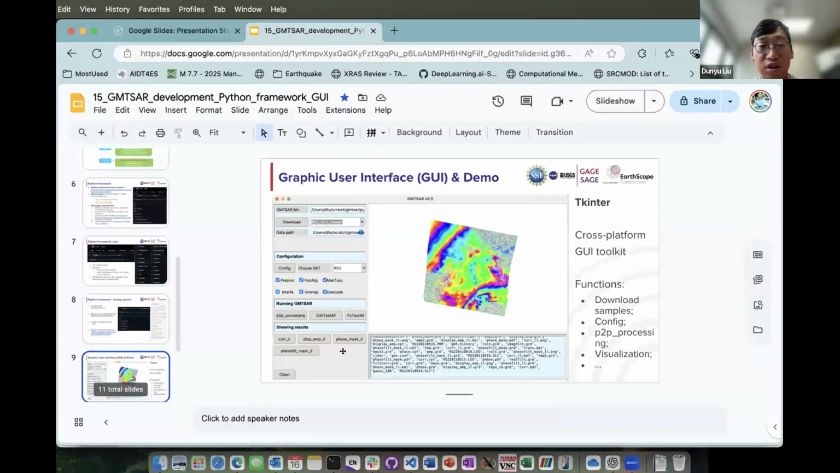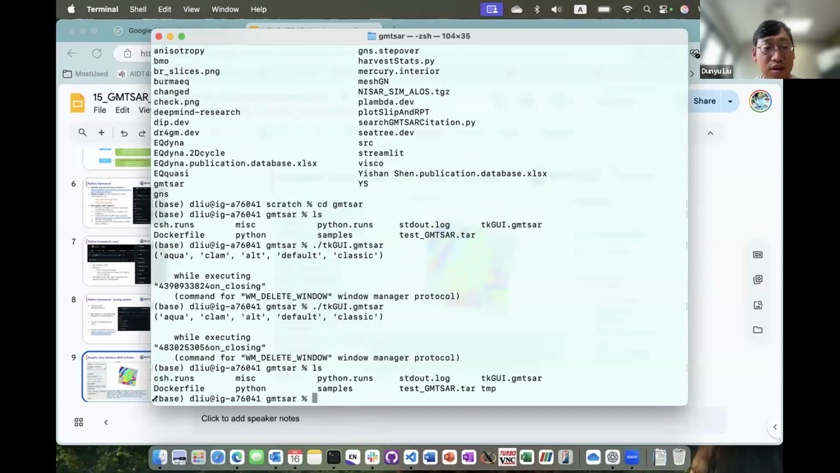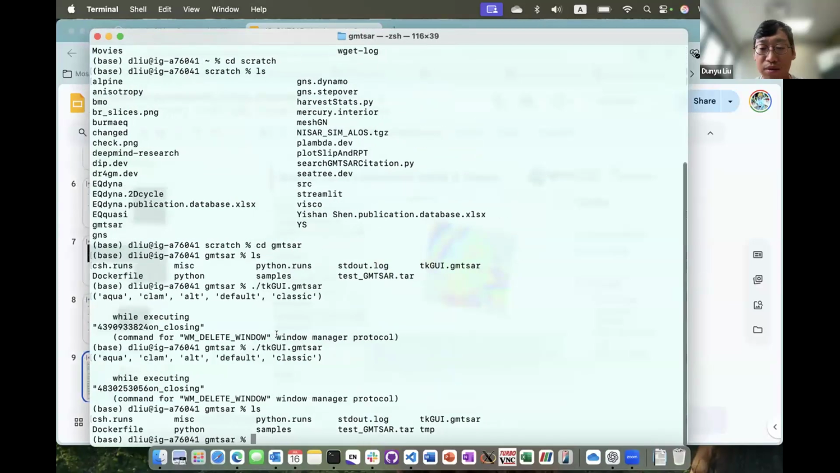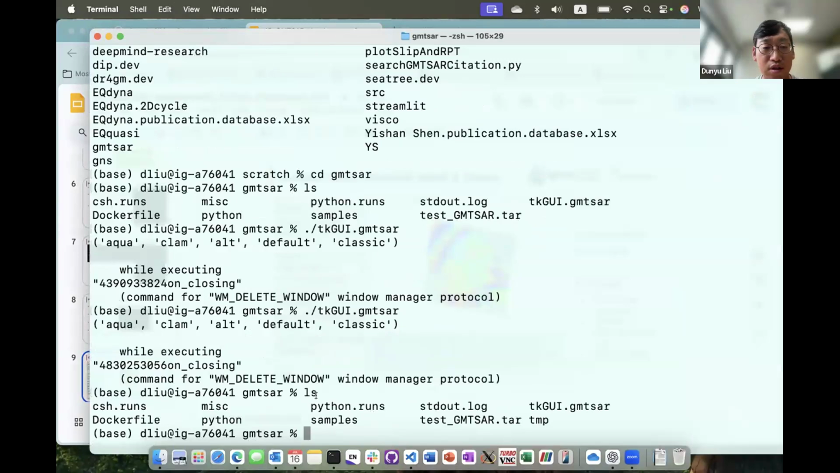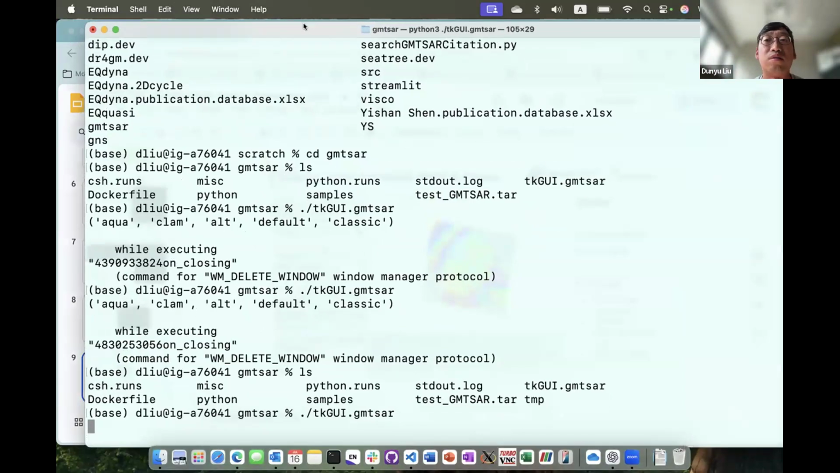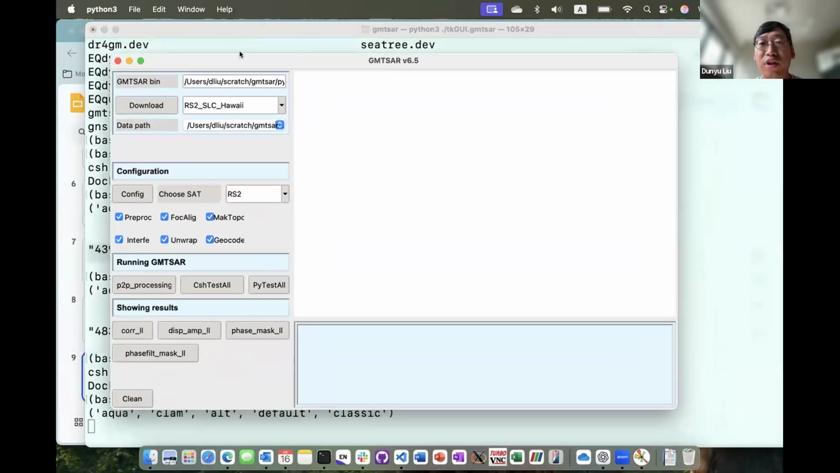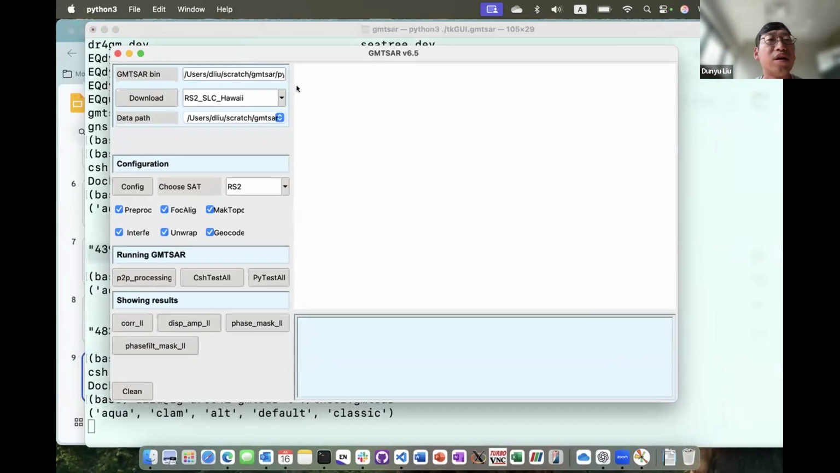So maybe let me, how can I stop sharing? Okay, so let me show you the GUI on a quick example. Can you see my terminal? Basically, it's called TK GUI GMTSAR, and it's Python code. I make it executable, and then you can run it. It will give you an interface to play with.